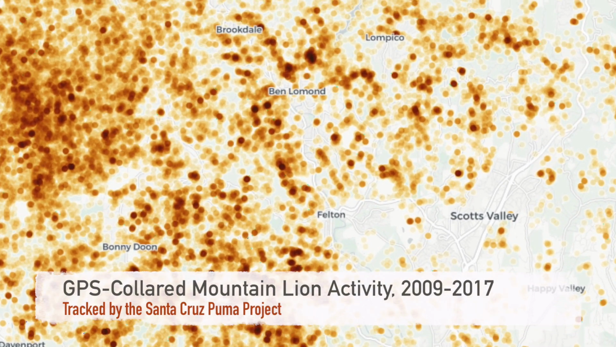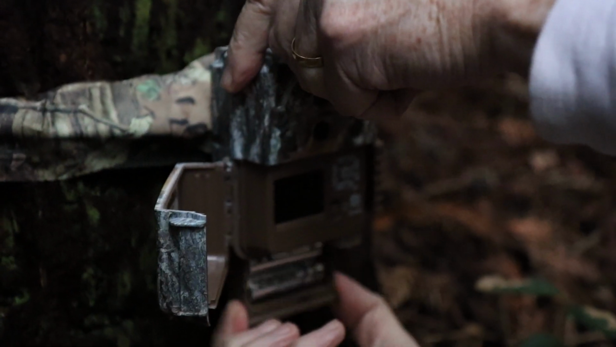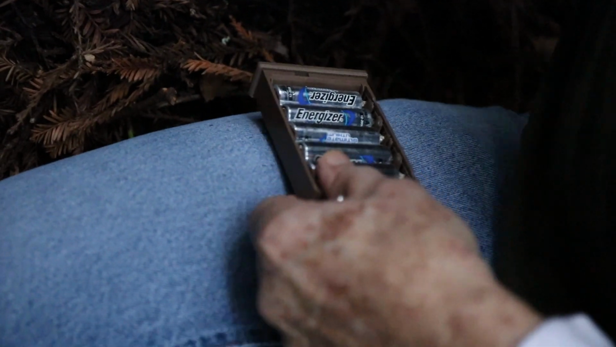It's again one of those things that you've got to kind of learn as you go. There's no crash course in trail cams, so it's getting in and figuring it out. And I've been doing it less than a year.